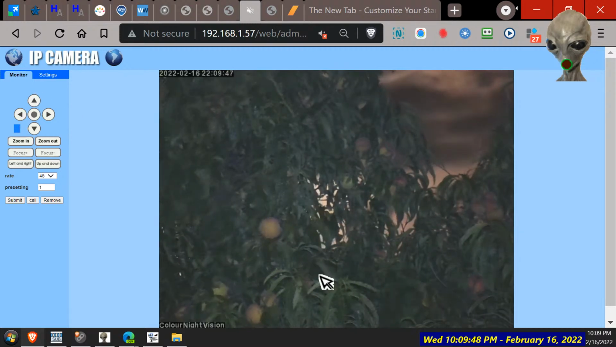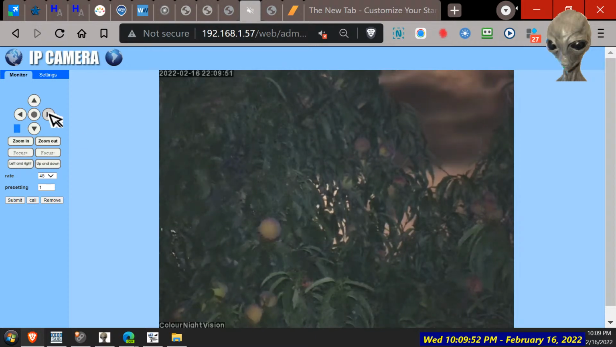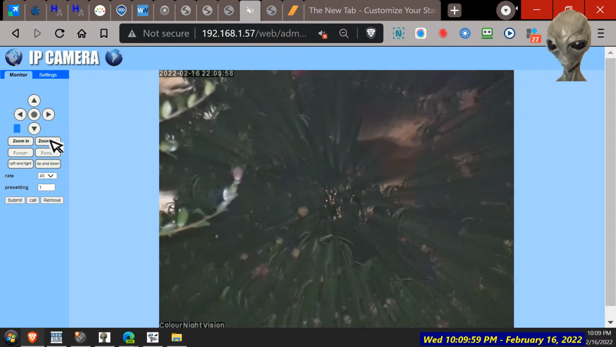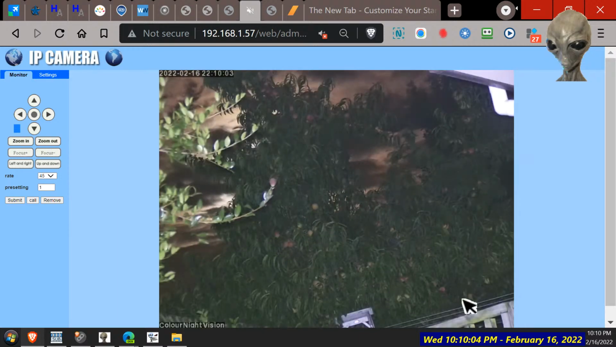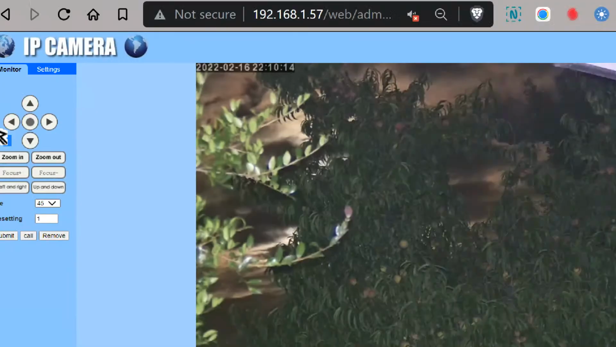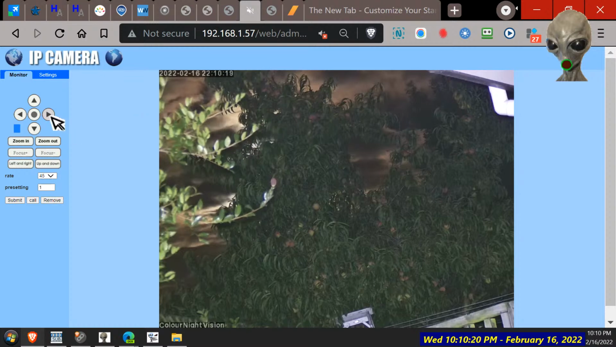33 times zoom. 20 digital, 13 digital, 20 optical. Yep. Definitely some peaches there. There normally would be some that you can't get to. The neighbours normally get them. It's over their side of the fence, top of the house.